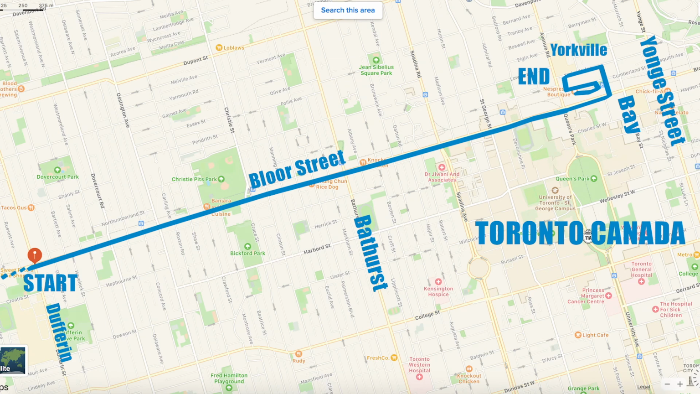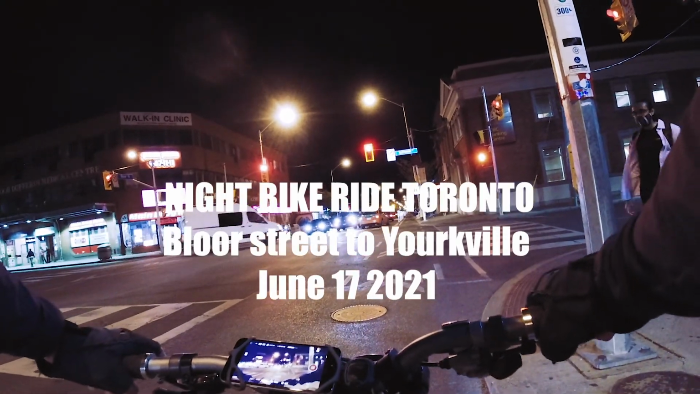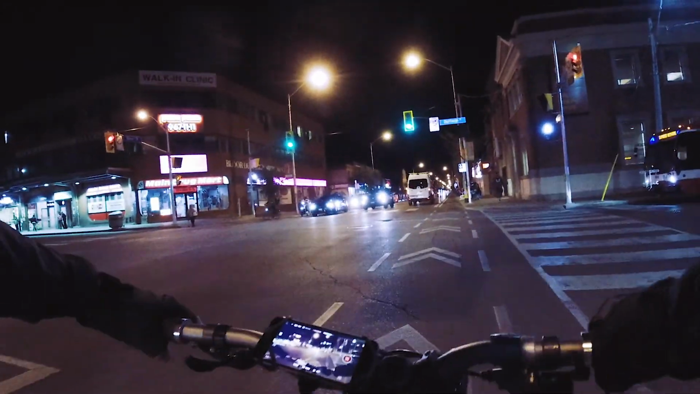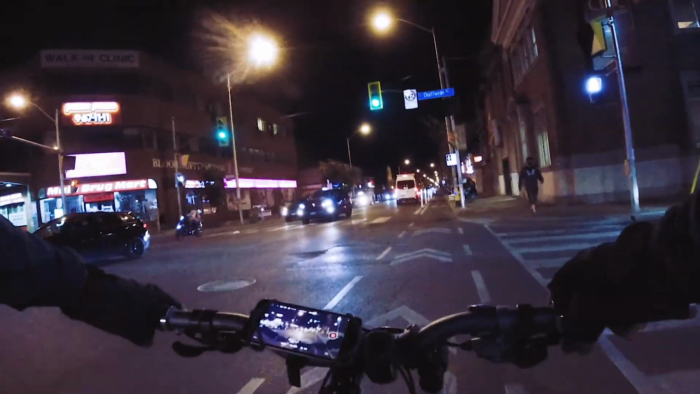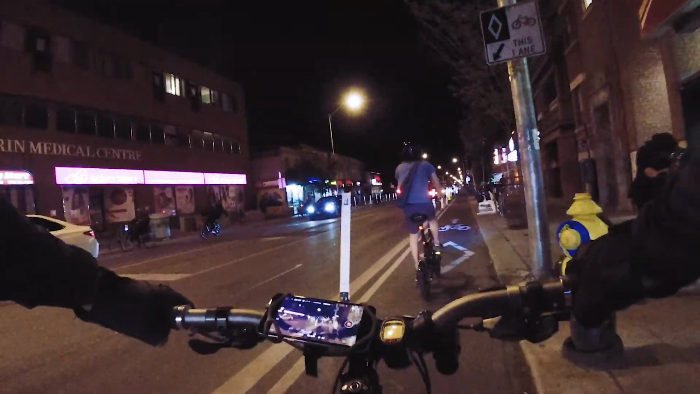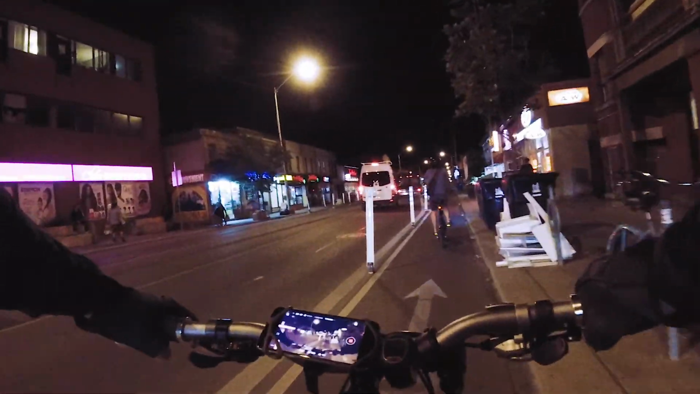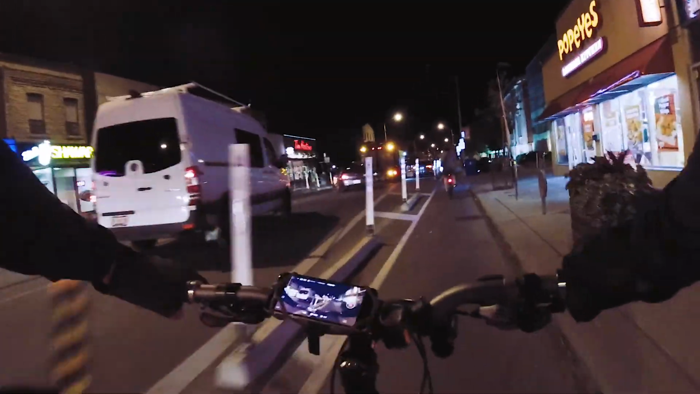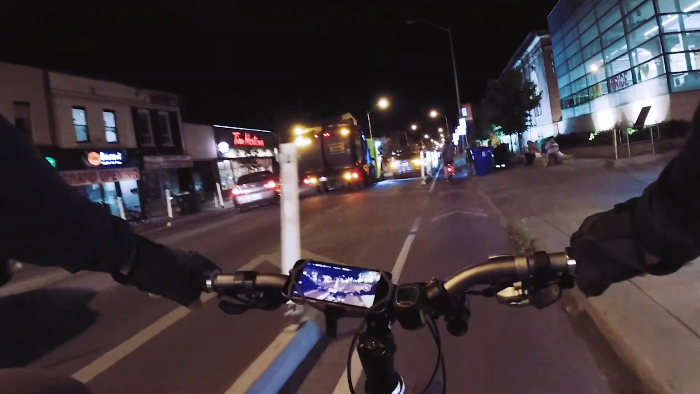All right, everybody, here we are on a night ride in Toronto. It is about 10 o'clock at night. We're heading the famous Bloor Street east, Bloor Street all the way downtown. I'm going to check out the Yorkville area for action, see what's going on. It's like a night ride in Toronto in this section.